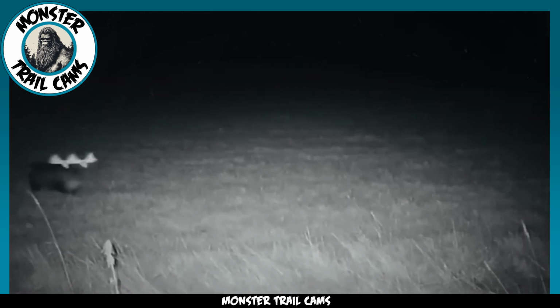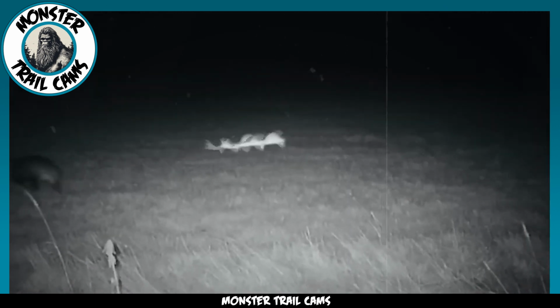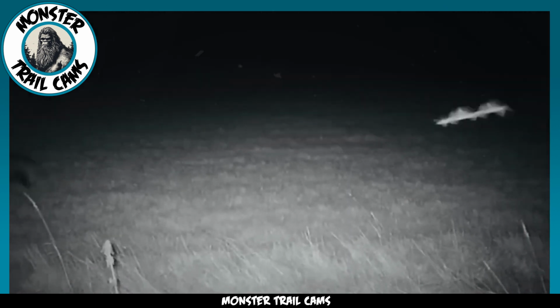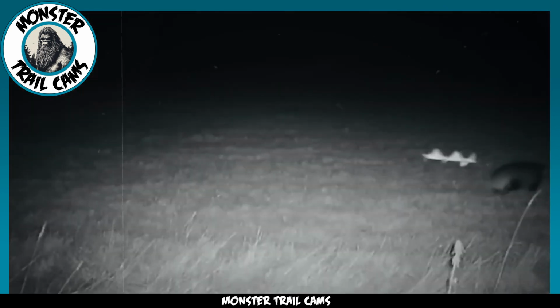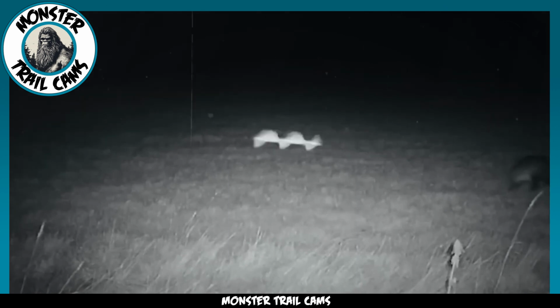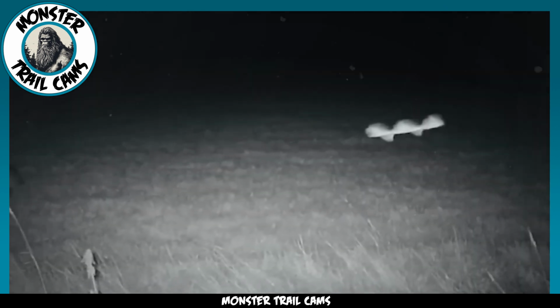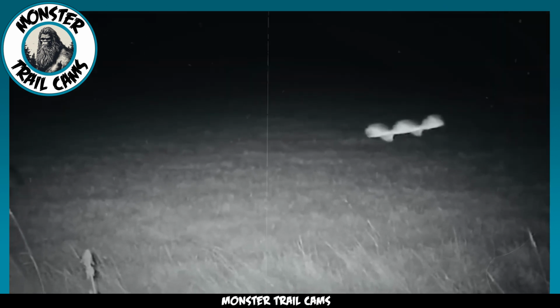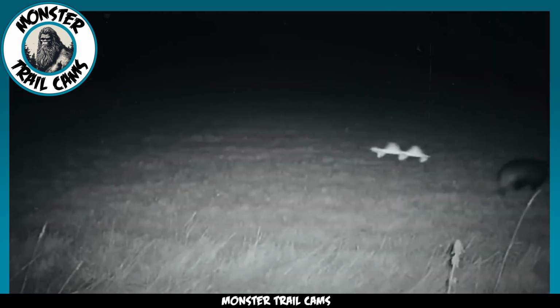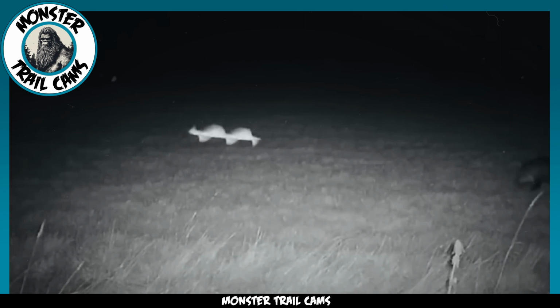Others, grounded in skepticism, argue that rods are optical illusions or artifacts created by the camera's shutter speed, capturing the flight of small, fast-moving objects such as insects. However, what sets this footage apart and adds a layer of complexity to the enigma is the clarity with which the animal is captured in contrast to the fleeting rod.